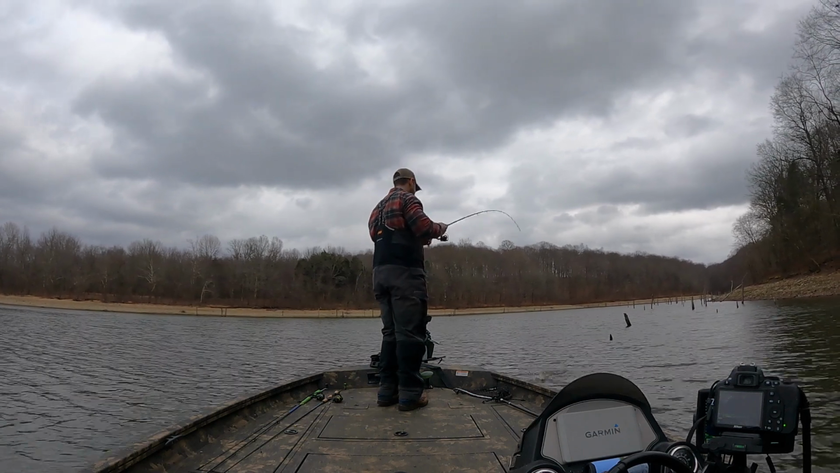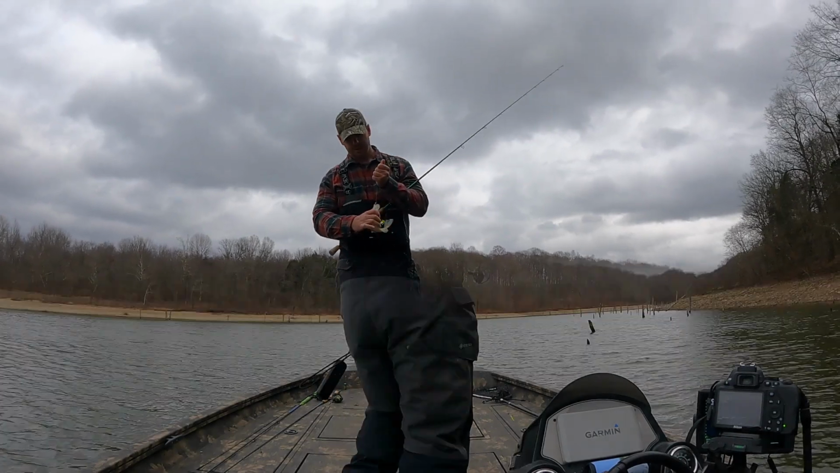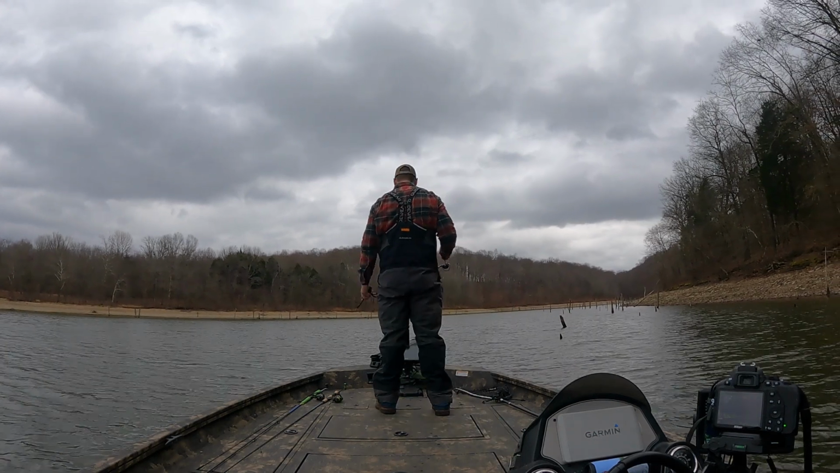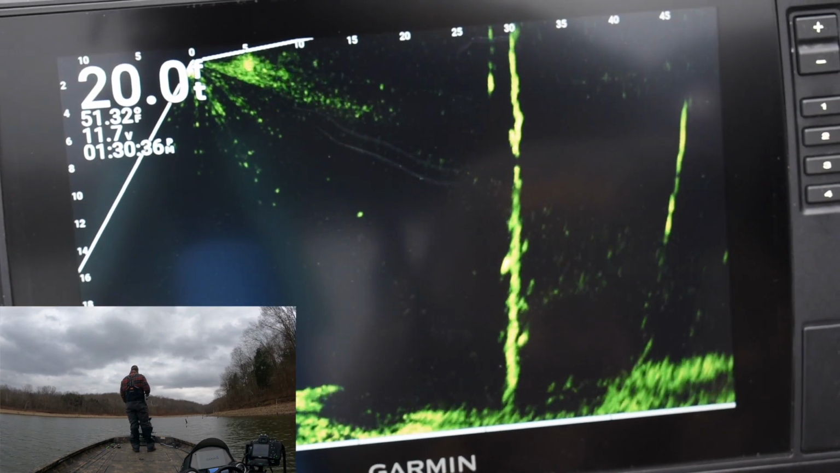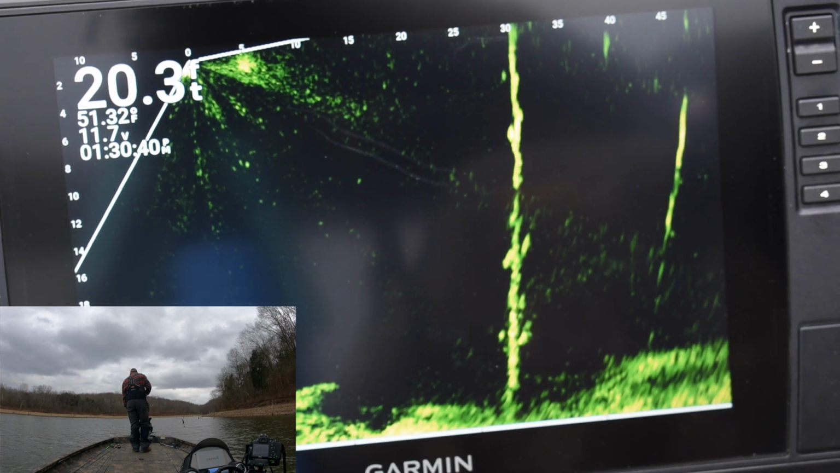The water clarity is pretty good here, so I'm not having to worry about the bait smacking the fish in the face. I'm able to back it off to 50 feet because I'm trying to make big casts to not spook these fish and stay off of them.